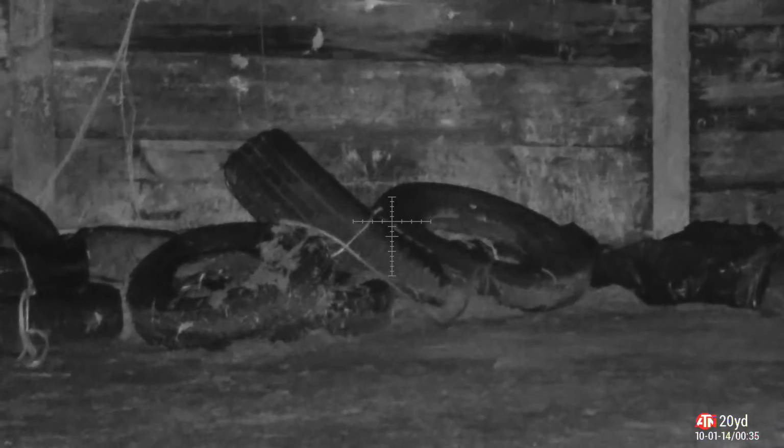One of the final shots of the evening outside. Now listen carefully after I take the shot. Hear that ricochet? I thought I hit the tyre. I couldn't see too well because the IR looked a bit dim, but I thought I'd hit the tyre and missed him completely. But then, I'm pretty sure I'd hit him.